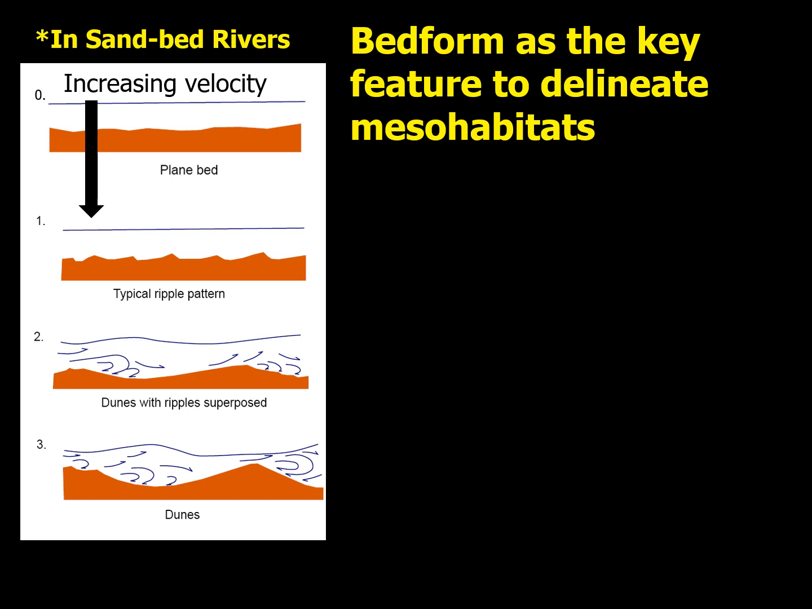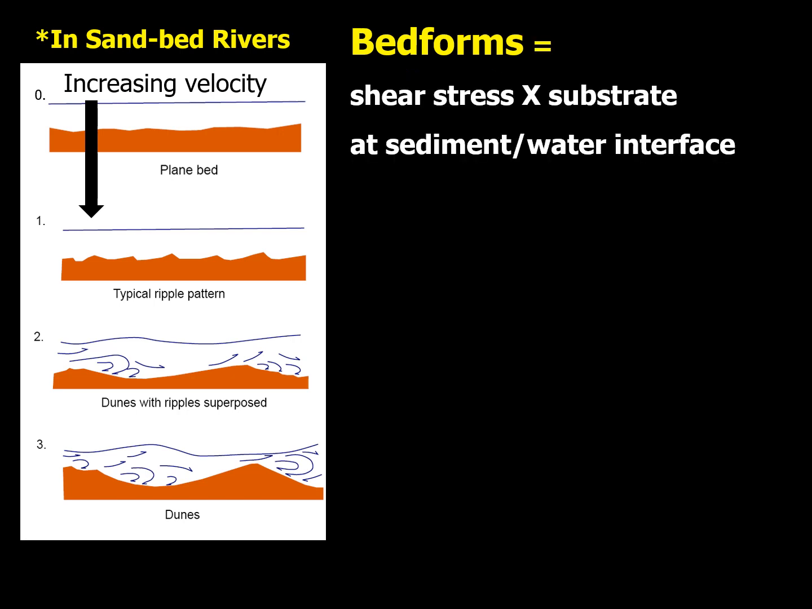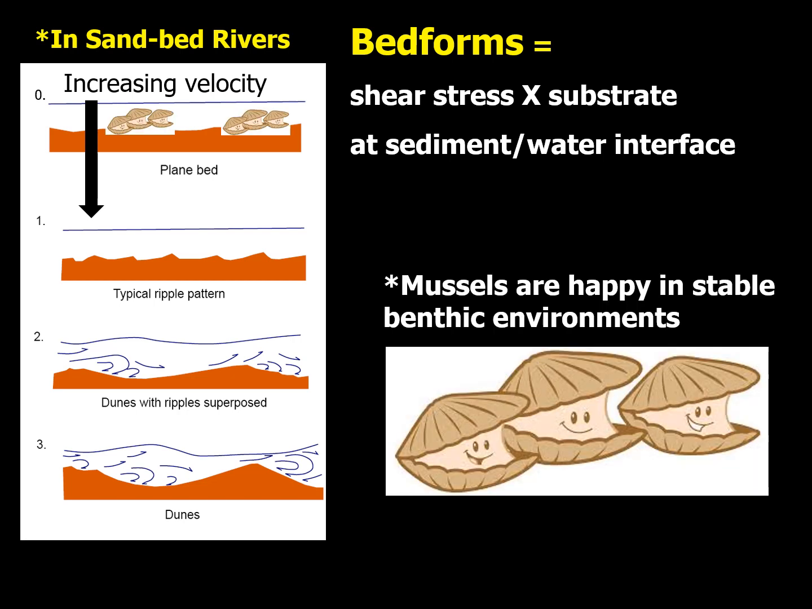We proceeded to develop a mesohabitat classification scheme based primarily on differences in substrate bed form, recognizing that bed form pattern was indicative of the shear stress forces occurring at the sediment-water interface in sandbed rivers. With increasing shear stress, a flat plain bed form begins to develop ripples and then larger dunes, and these bed form types are also visible in sonar imagery. We hypothesized that mussels might be found throughout the flat plain bed form areas of the river channel based on their association with stable benthic environments, and set out to map these habitats throughout the entire river system.